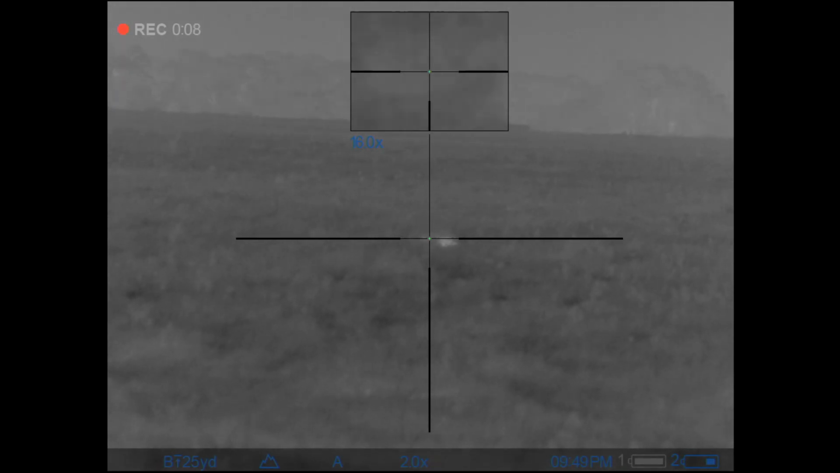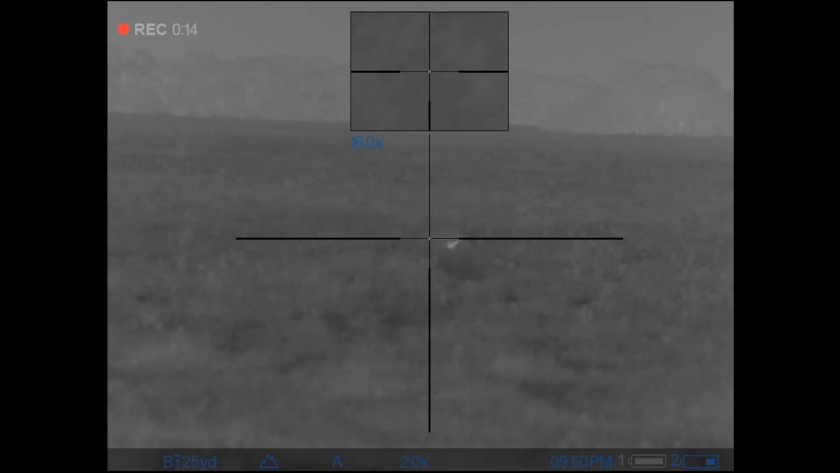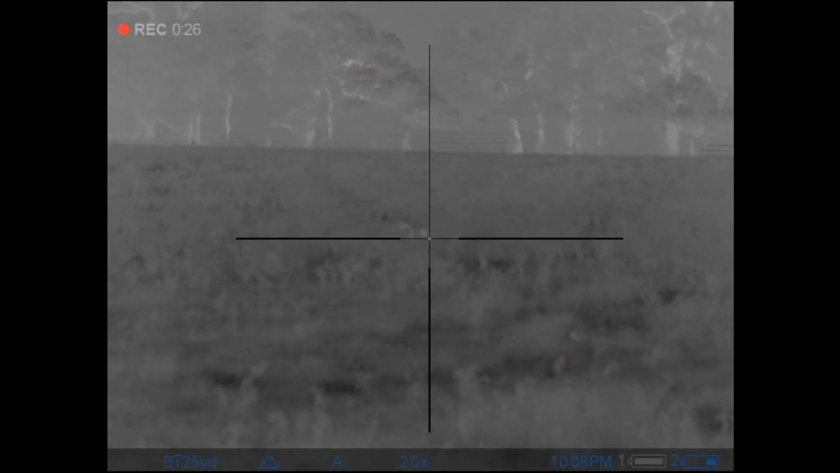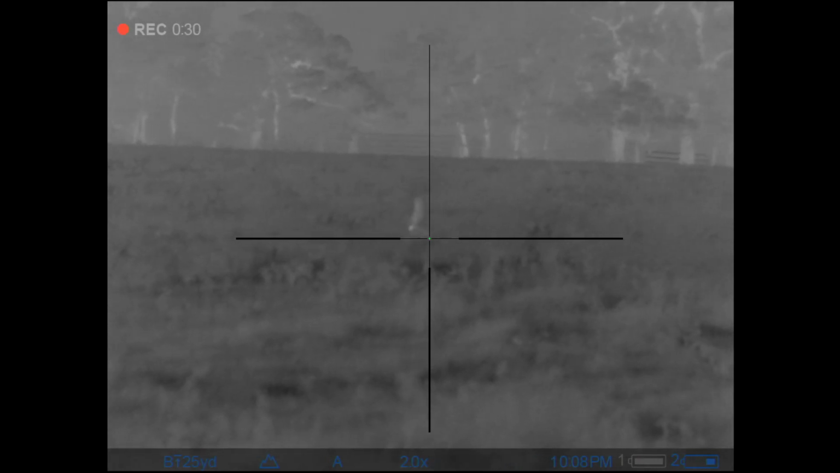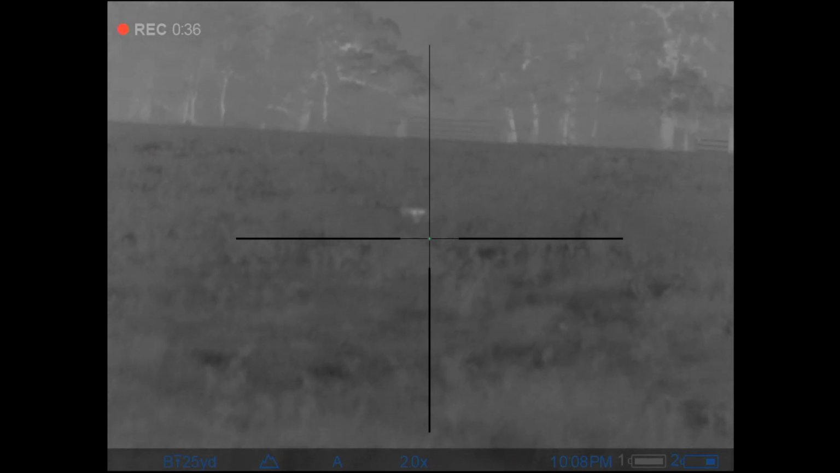All right, so here's going to be another quick, easy one for us here. That guy was at the mark. So guys, if you're using one of these Pulsars and you got those multiple zeros, make sure you got it on the right one. This one, I actually put a whole bunch of shots at him, and because he's at the wrong yardage for this zero,